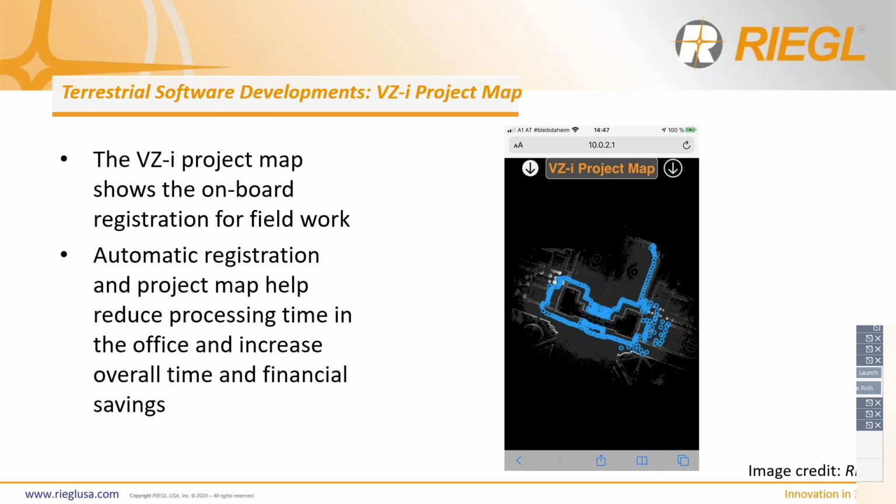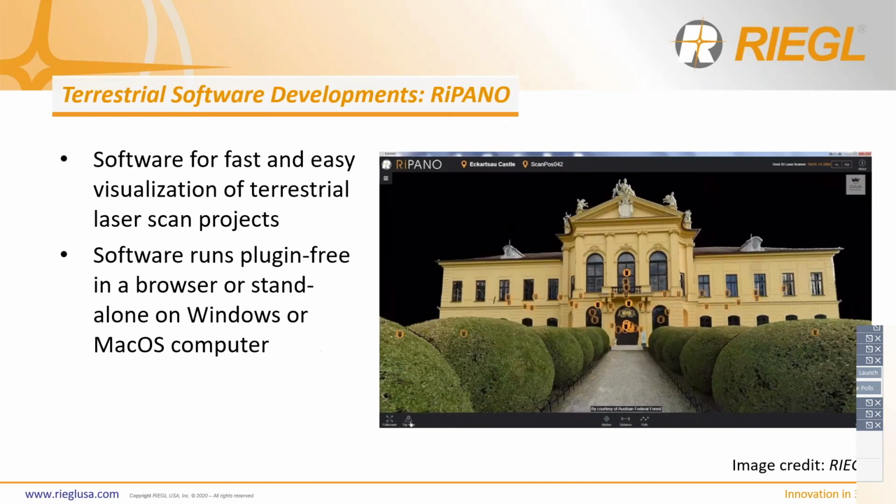So utilizing this app and the automatic onboard registration helps to reduce your processing time, and again, helps to increase your overall time and financial savings. At the end of the day, that's really what you're seeing out of this workflow: reduced processing time in the office, overall time and financial savings. So one of our latest developments is actually a newer software that we have called Rypano.